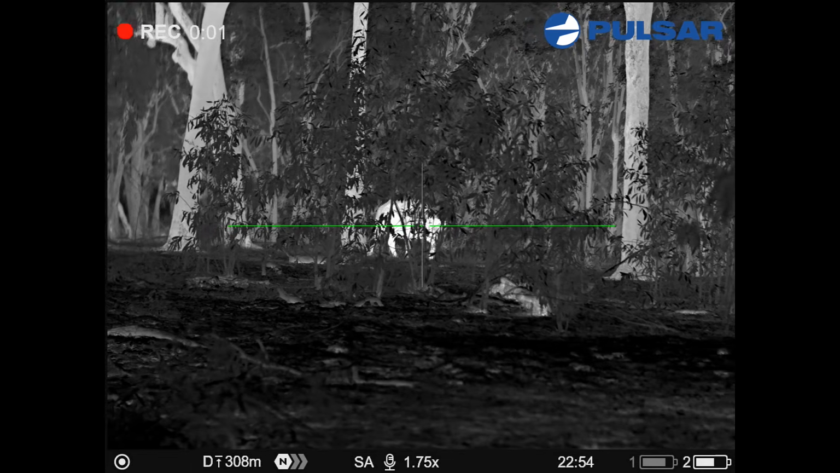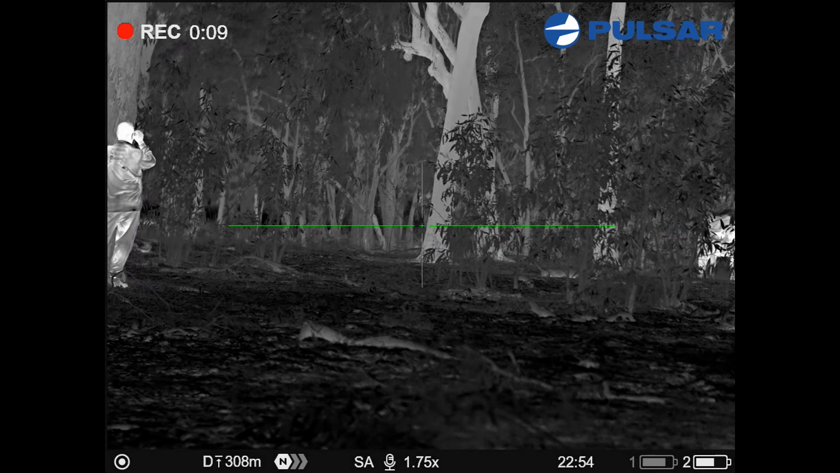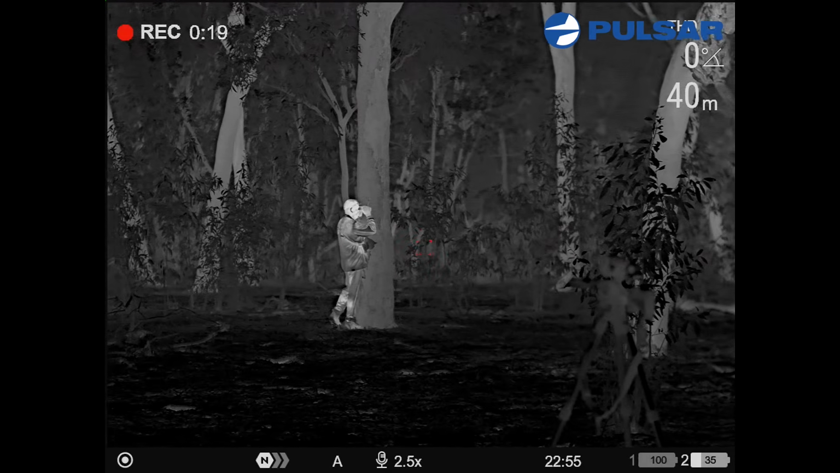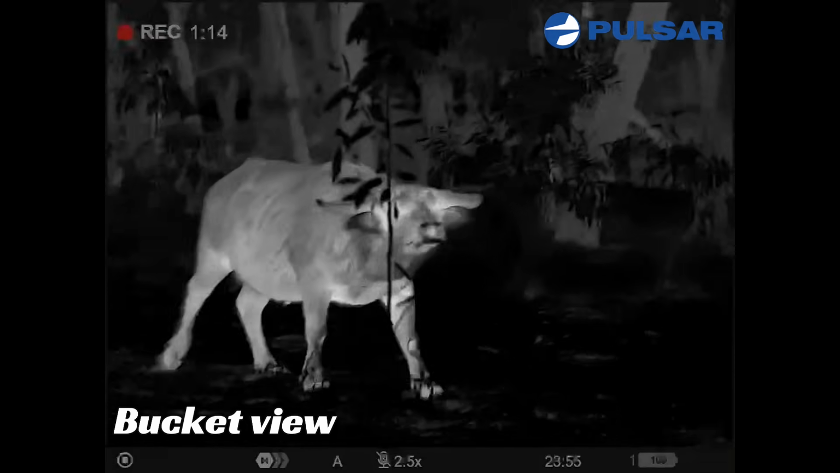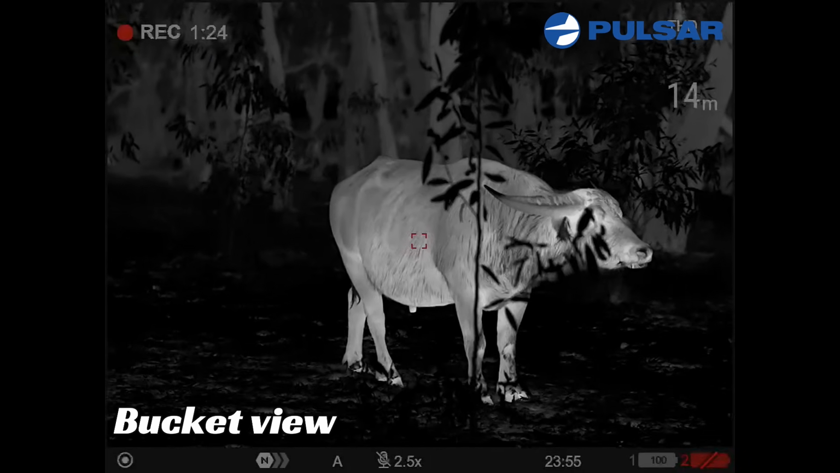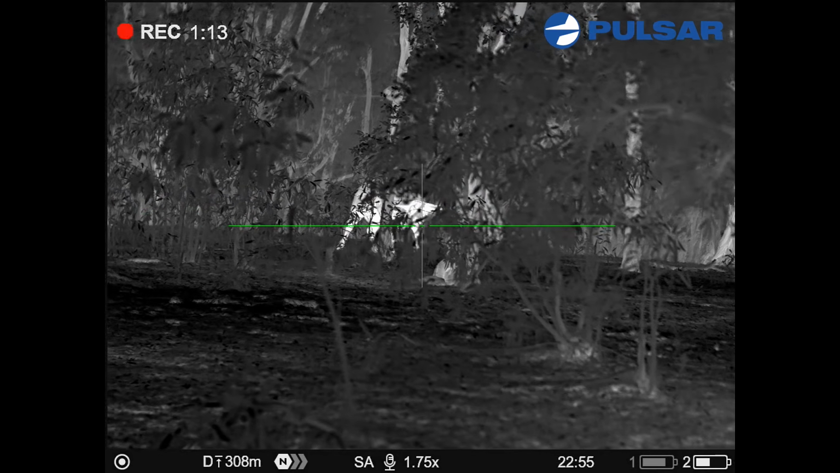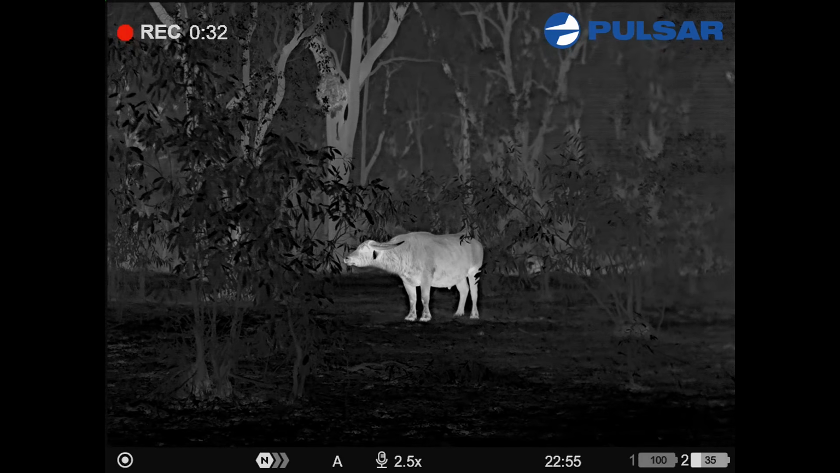It was certainly very close by now, so I jumped on the rifle. Bastard's mad. This big bull was not being aggressive at all, it was just curious, but it did close all the way into 14 metres just trying to figure out what exactly Bucket was. I know we had him covered with a rifle, but it is not an activity that I would recommend others to do. We ended up zinging around over its head with the 308 to scare it off, as it did close in a little bit closer than we would have liked.